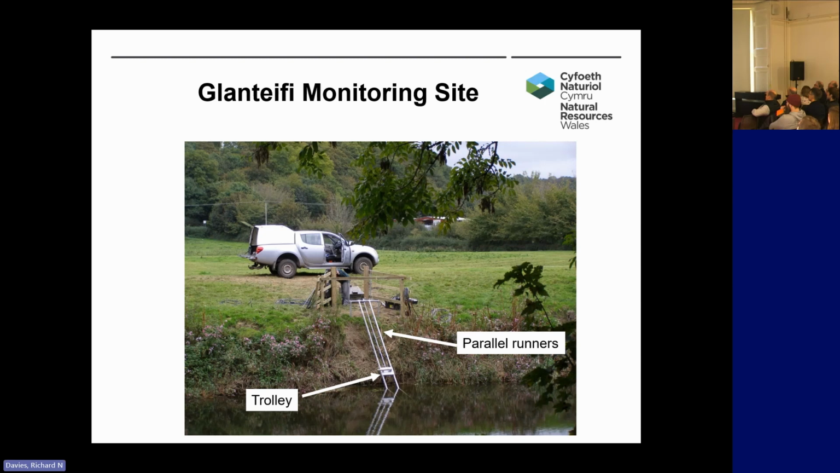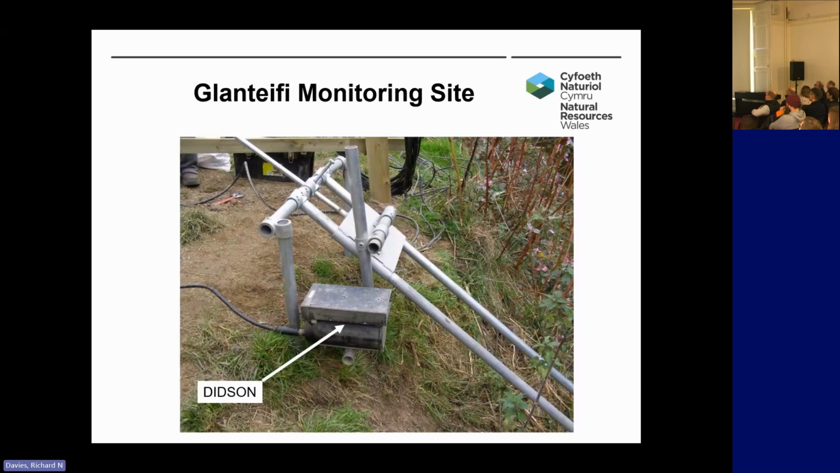This allows us to access the equipment during high flows without any staff members having to get into the river, and that's quite useful if you need to do any maintenance in an emergency or during flood conditions. Often you get debris caught up on the runners, and that can be quite useful for clearing it out. That picture there is a Didson, the forerunner to the Aris that I mentioned, attached to the trolley, and it's about to get pushed down into the river and fixed into place.